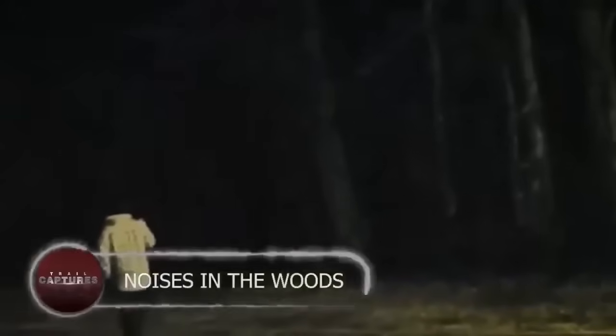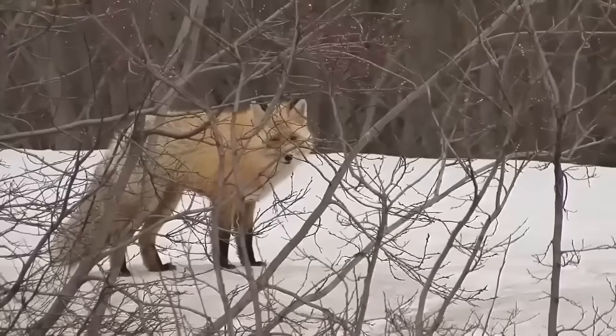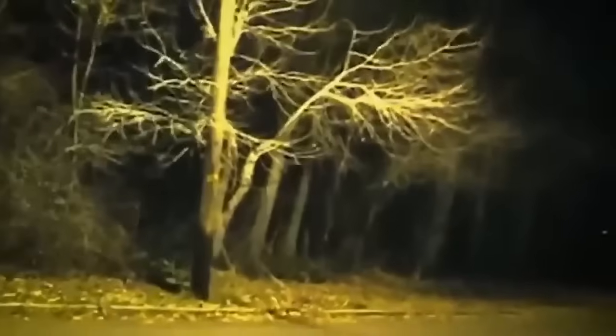Noises in the woods. In February of 2013, residents of a neighborhood in northern Oregon reported hearing peculiar and eerie laughter-like sounds emanating from the nearby woods. The noises were loud and echoed through the area, leading some to believe they could be foxes or coyotes. However, others disputed this explanation as the noises didn't match the typical vocalizations of these animals. The origins of the unsettling sounds remain a mystery, leaving the residents puzzled and unsettled by the strange occurrences.